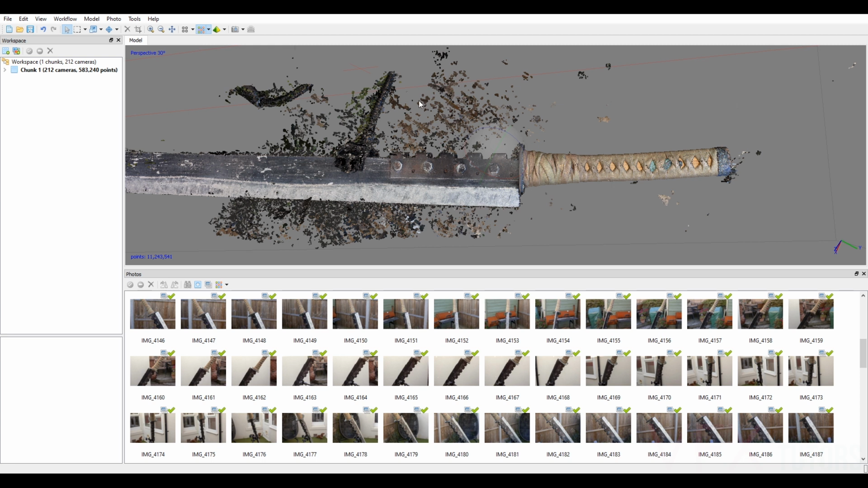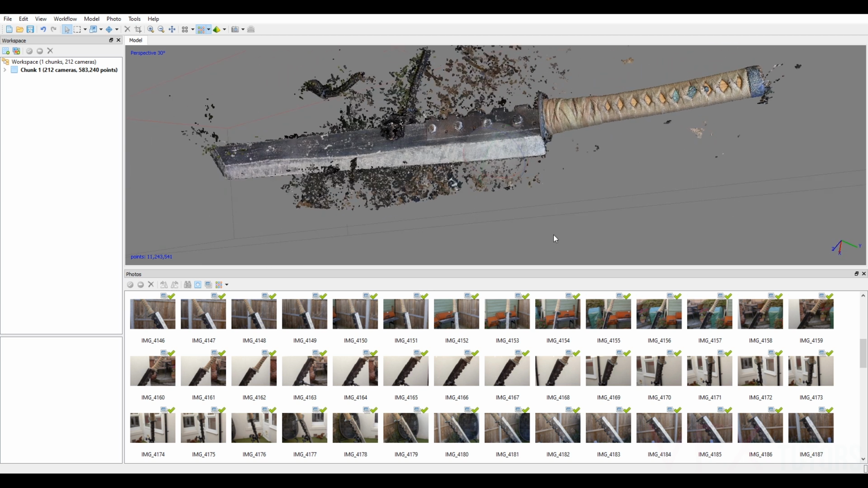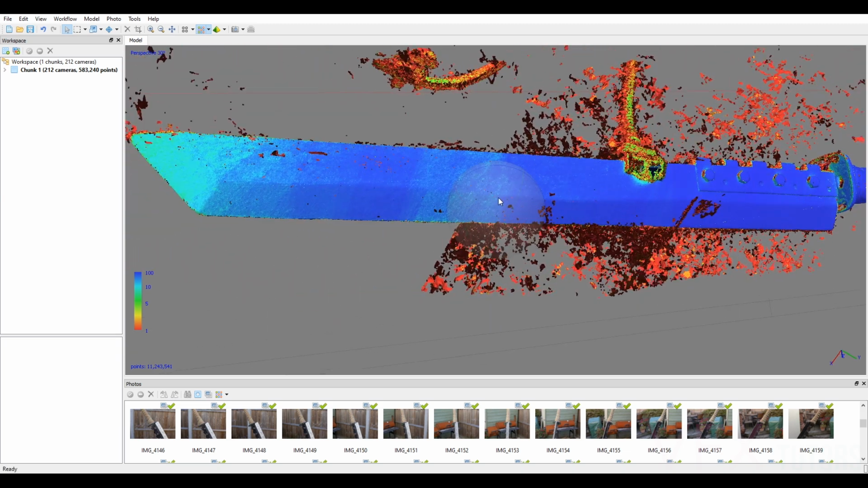So what we can do is we can see what the filter by confidence is. So let me just pull this down. And if we go up to this top part here, we can open this up and go to dense cloud confidence. And now we can sort of see what's happening here.